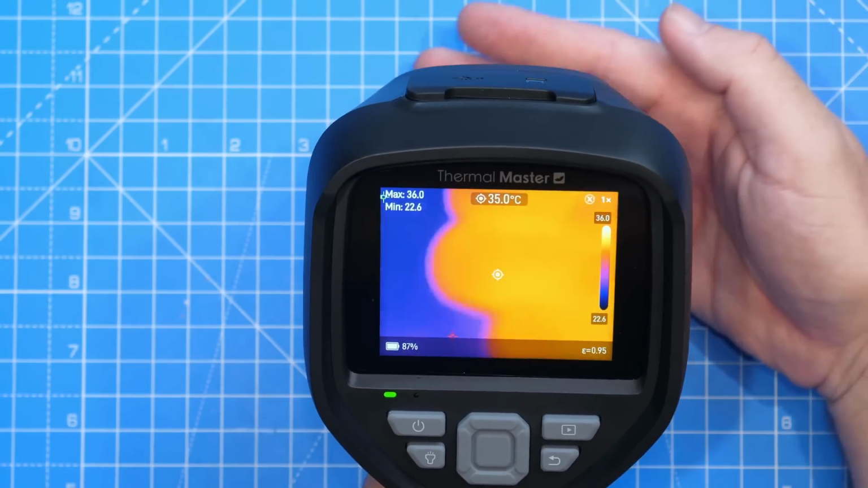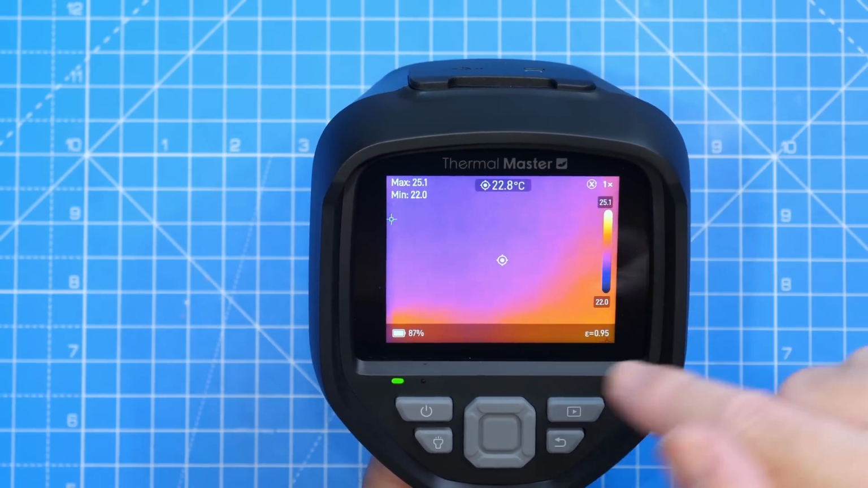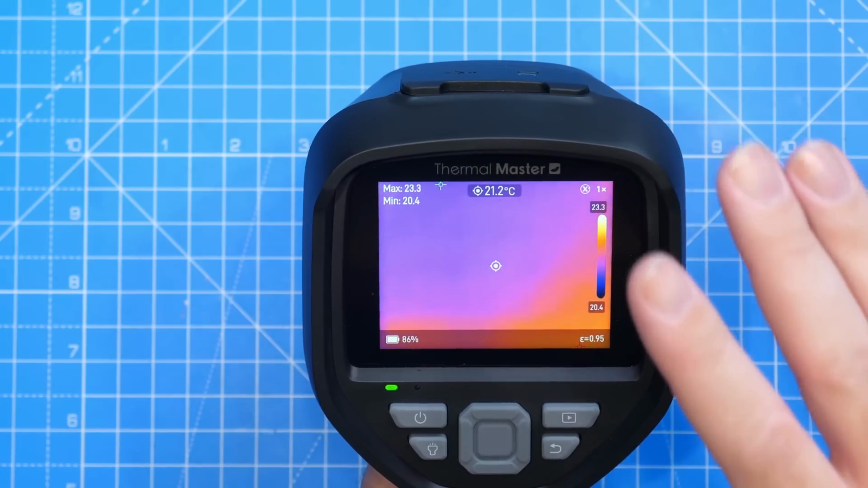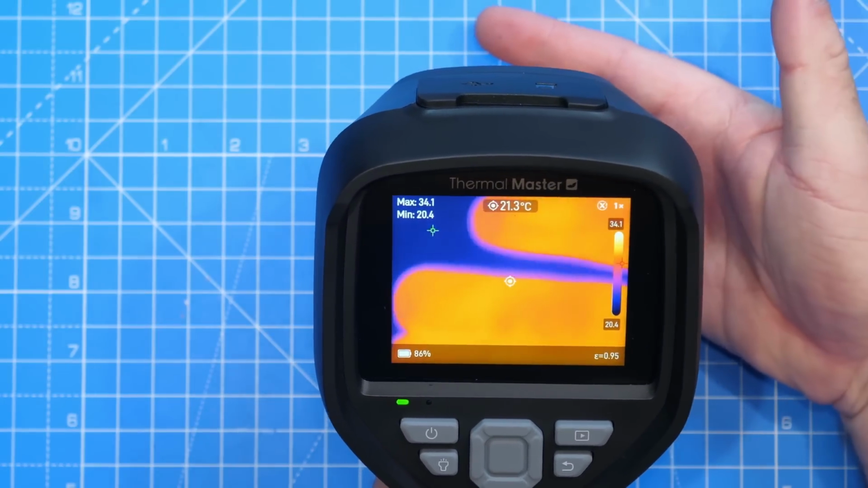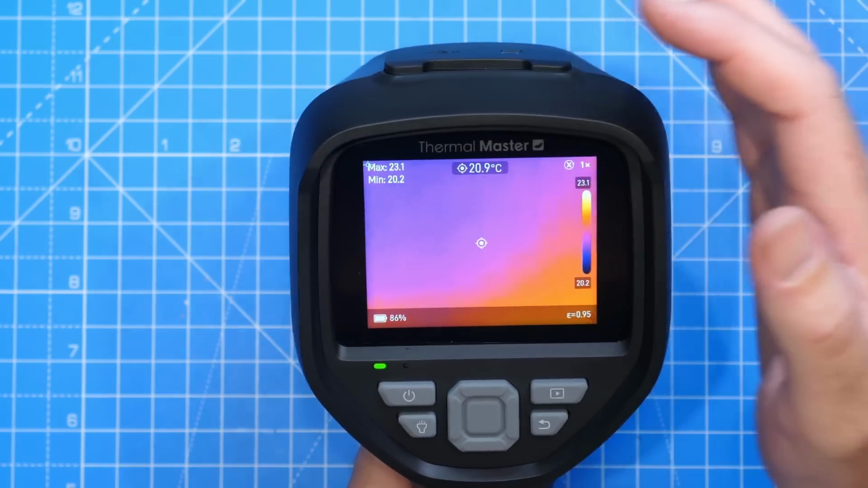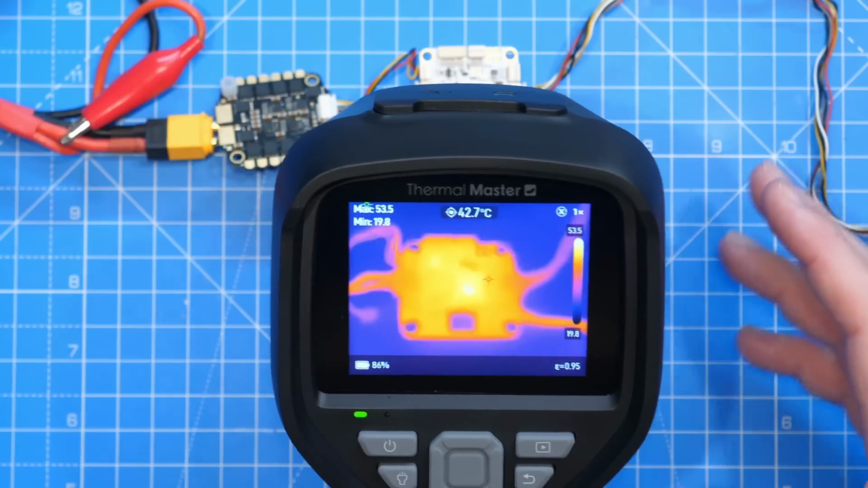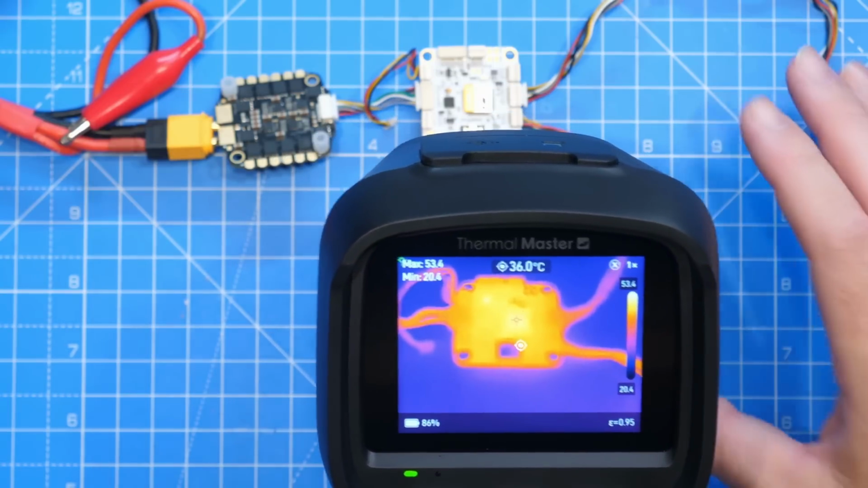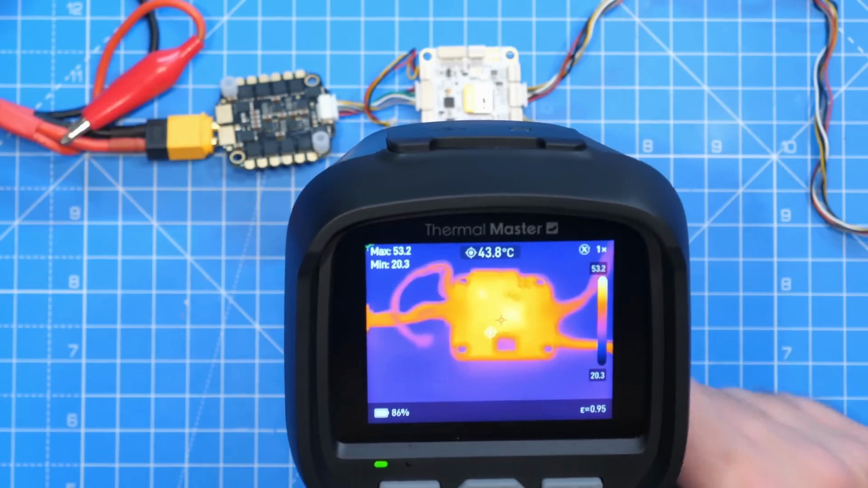With regards to the refresh rate, it is 25 Hz on the thermal sensor, and it has a 60 Hz display. It has a field of view of 40 degrees by 30 degrees, and it has a minimum focus distance of 30 centimeters on the version that I've got here, or 8 centimeters on the version with the macro lens. Now, what that does mean is without that macro lens, this version here really isn't designed for detailed board repair. You can still absolutely use it for electronic repair on the bench.